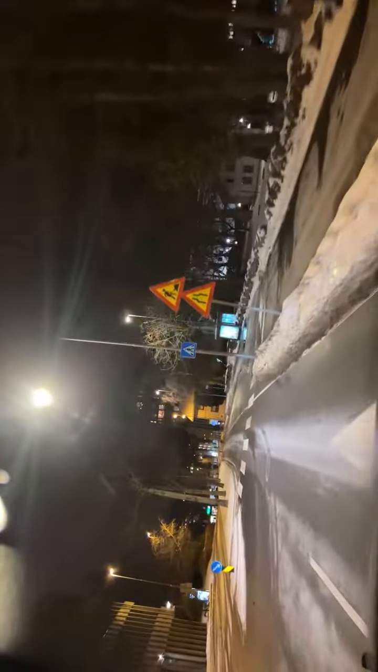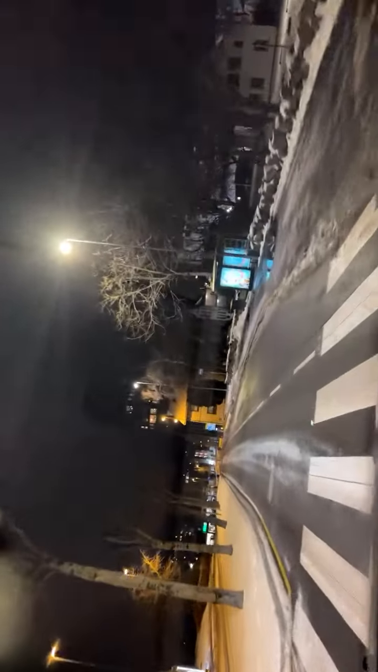Look at Norway. Look at light everywhere. Look at the roads, beautiful. This is 10:30 p.m. at night and everywhere is cool, safe. Nobody is harassing anybody. Nobody is threatening anybody.